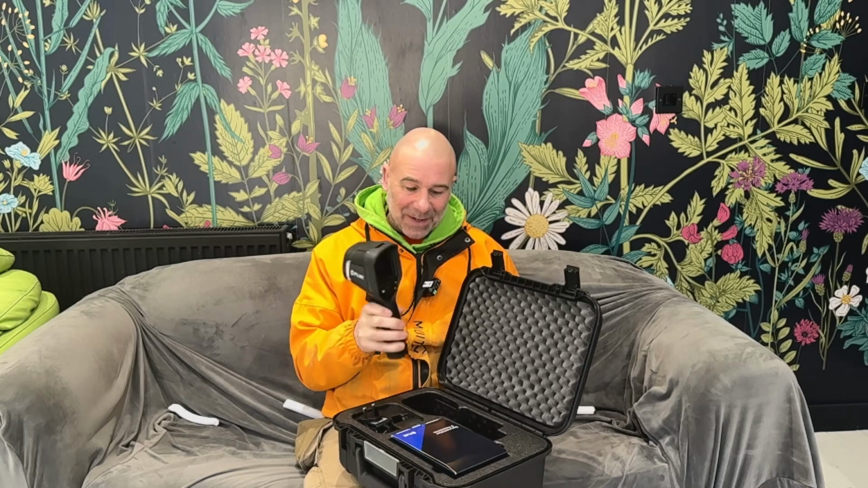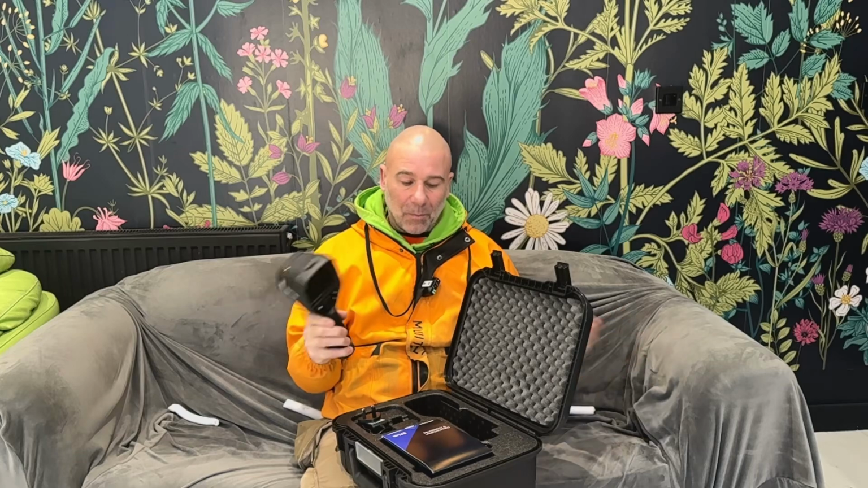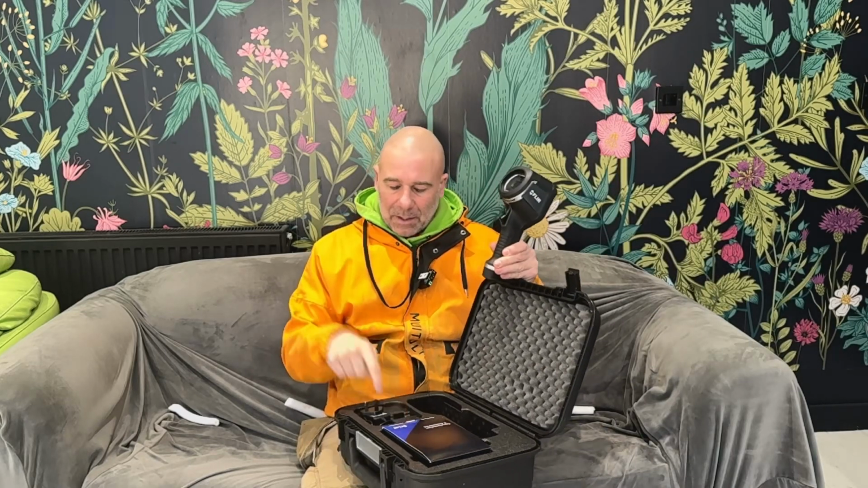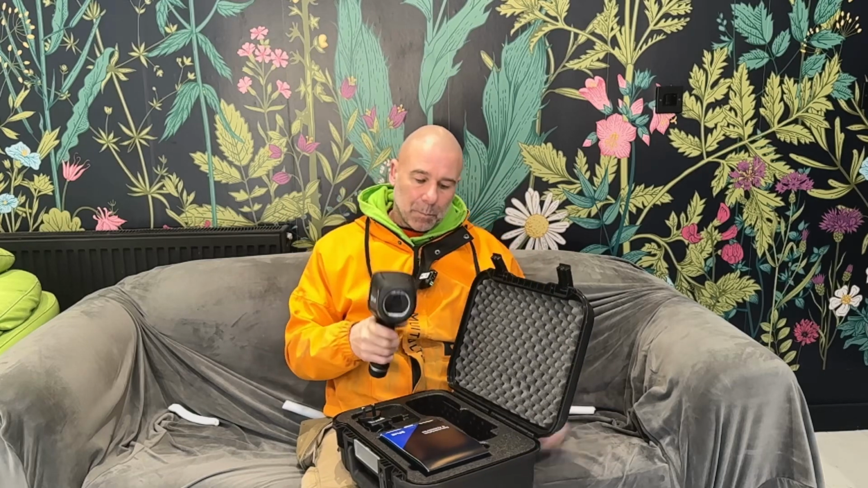Now, I said I weren't going to go on about issues with this, but like I say, it was sold as new. When it come, I didn't know what exactly was supposed to be in it, but on this, it tells you exactly what's supposed to be in the box. And there should have been an extra battery and an extra battery charger, as well as an extra warranty card in there. And lo and behold, it had not got it.